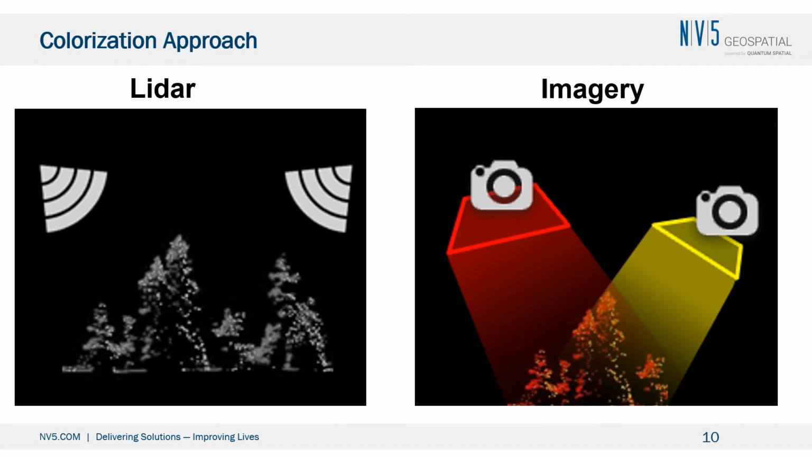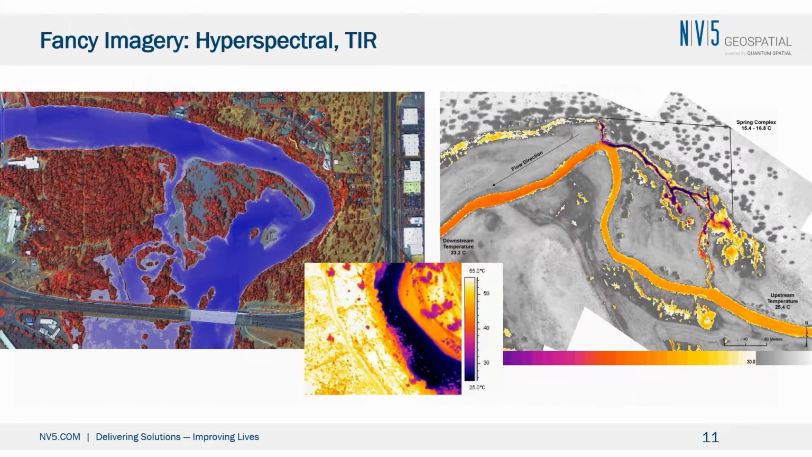Here is a quick graphic on what that colorization process looks like. Forgive its blurriness. On the left, this is a representation of 2 Lidar flight lines shooting at trees. And on the right, associated imagery flight lines shooting at the same stand. Our process traces the origin point of each Lidar pulse back to the plane so that we can appropriately select the image and thus pixel from which to colorize.